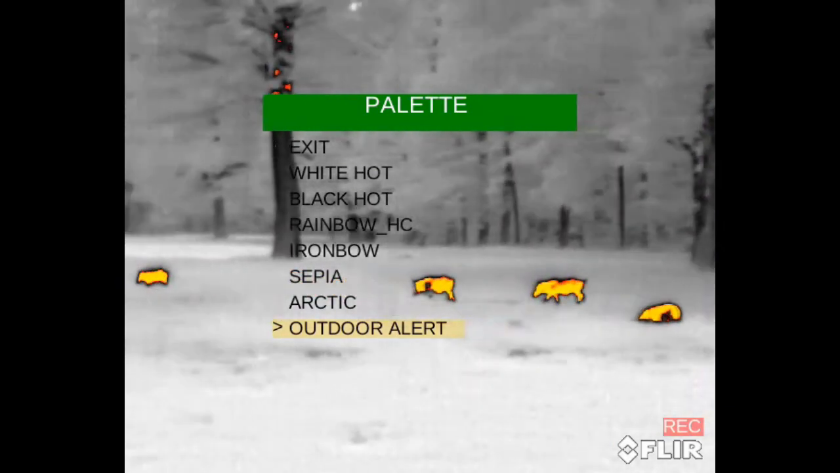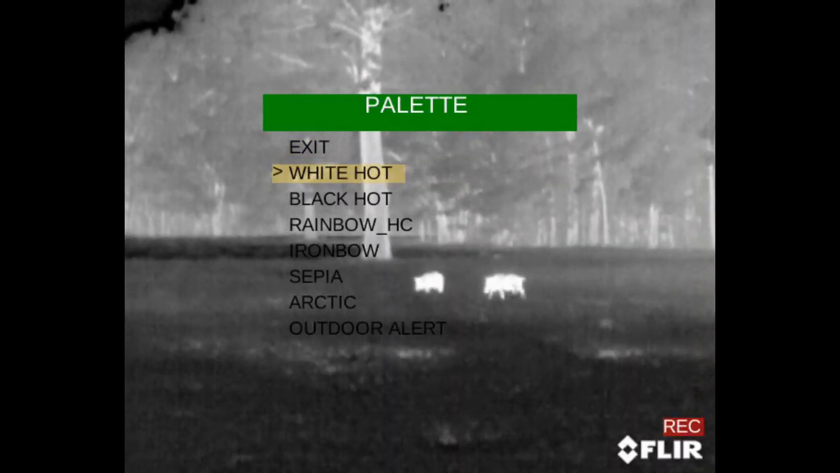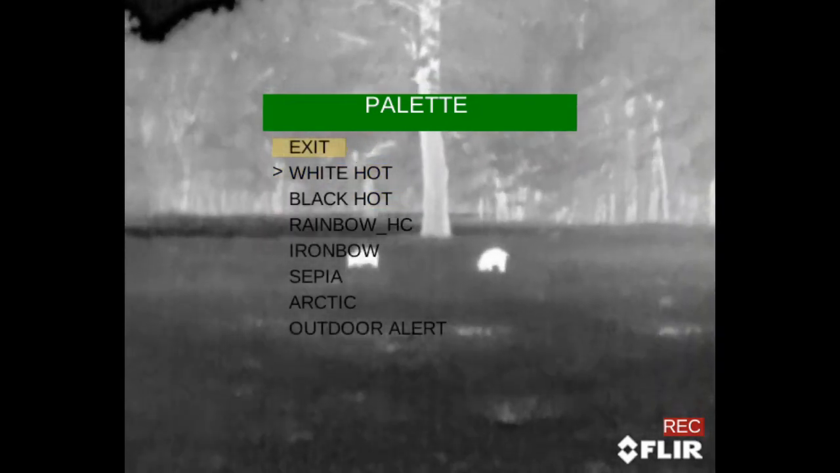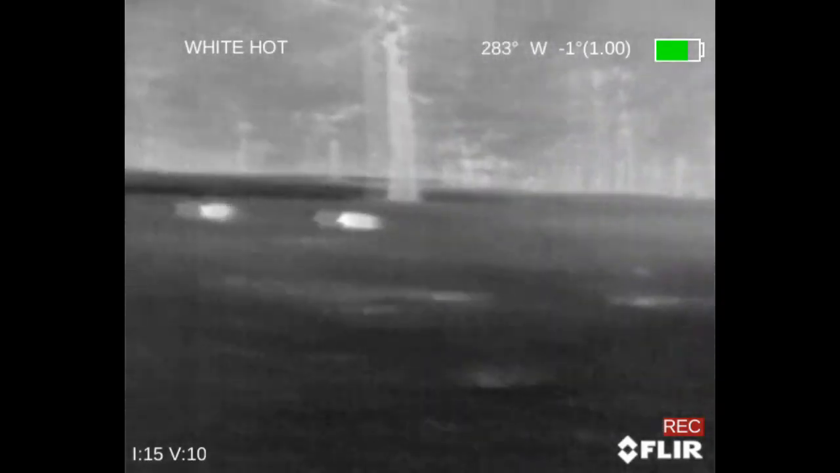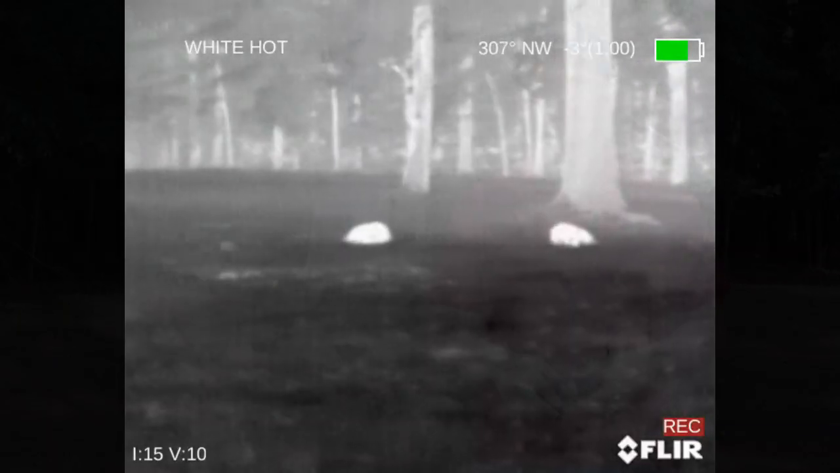It does look pretty cool, but I'm not going to lie to you, I am the fan of White Hot. That is just the old standby that I use. White Hot and Black Hot are the ones that I definitely prefer the most. So hopefully that's given you a good idea at some of those different yardages, what you can expect out of the Breach PTQ136, as well as the different color palettes.